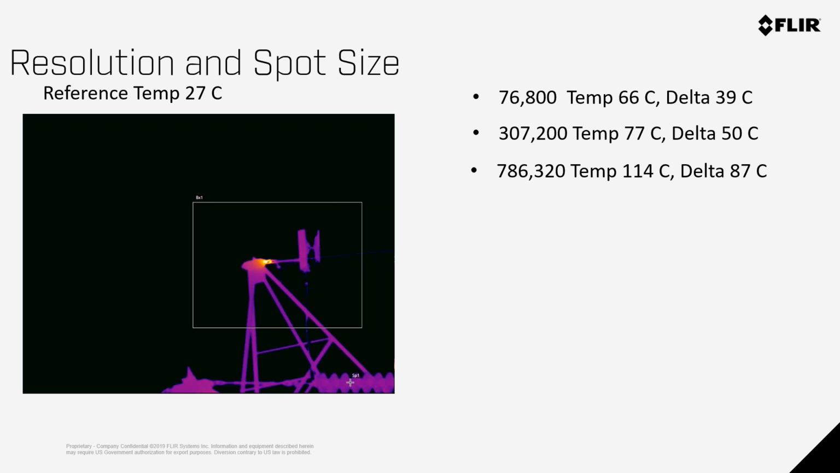almost doubled. But I'm going to let you in on a small secret. I actually cheated here. I'm actually using the Ultramax version with this. So this is actually an array size of 3.145 million pixels. This is as good a thermal imaging as you can get.